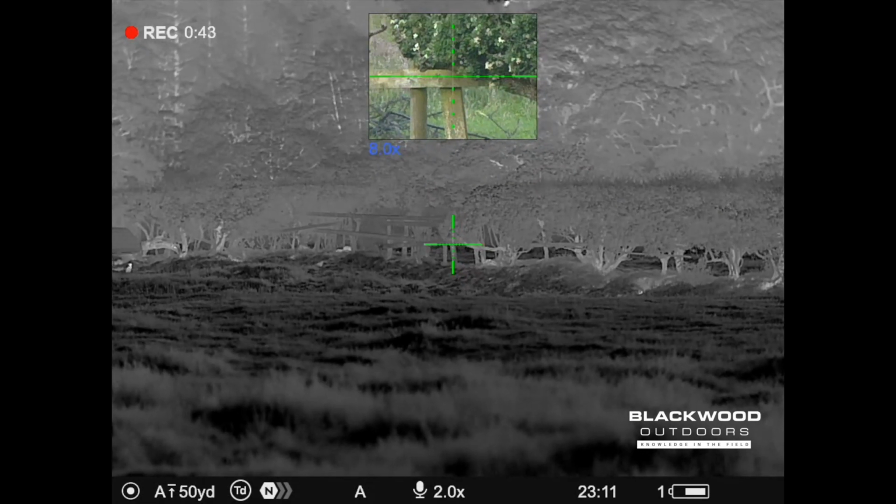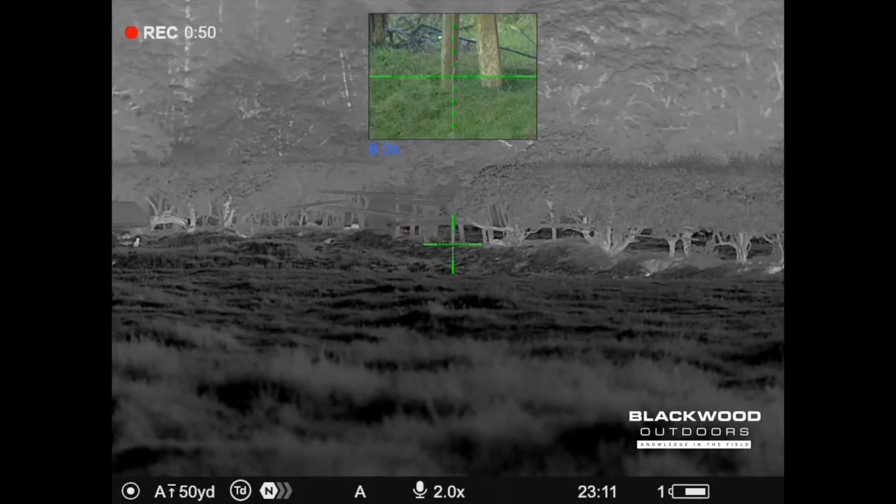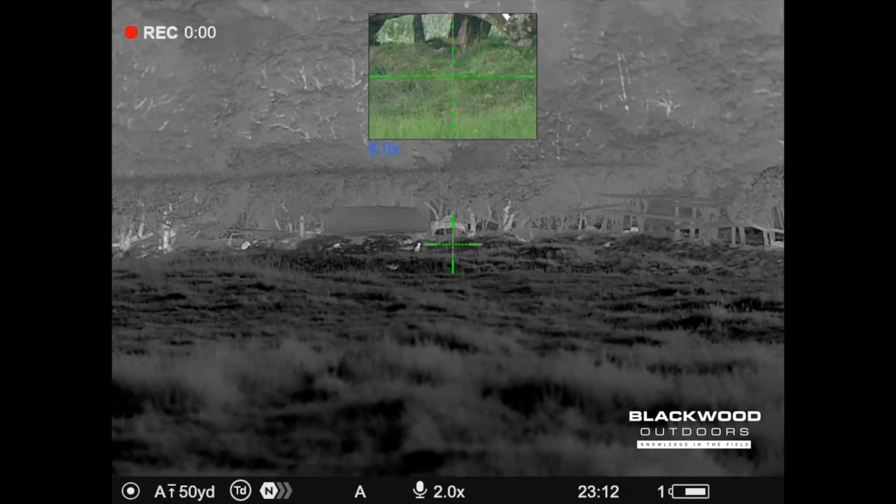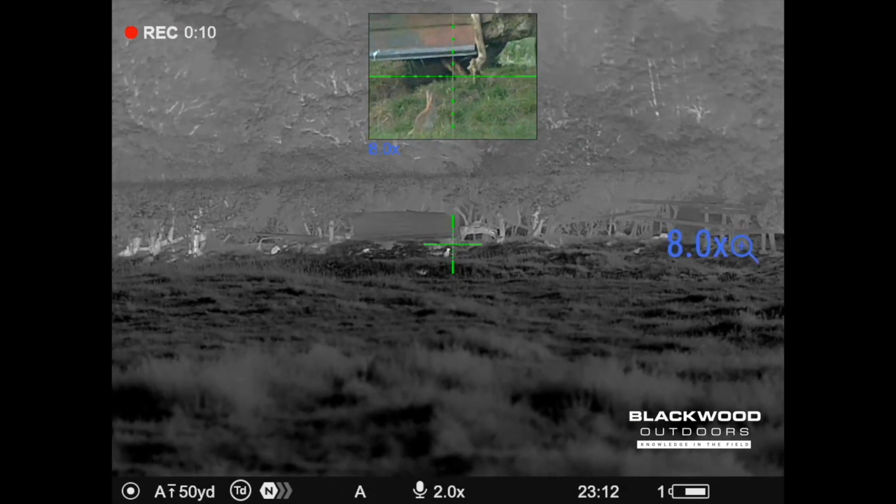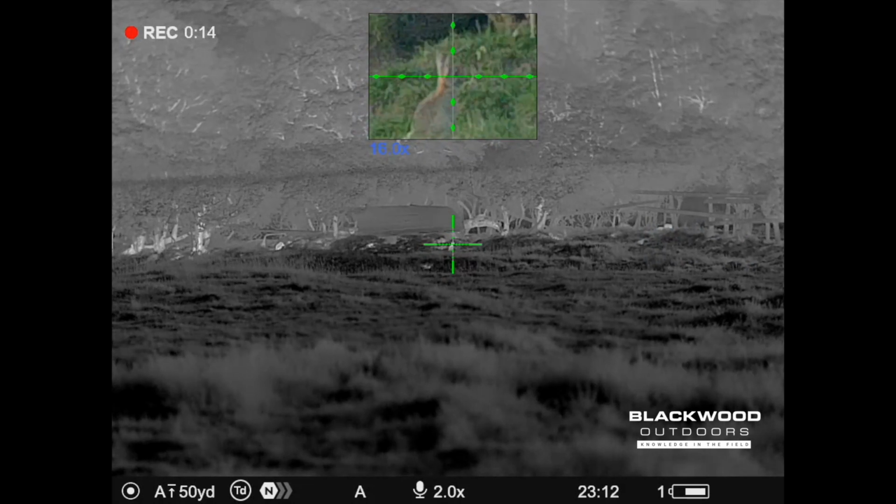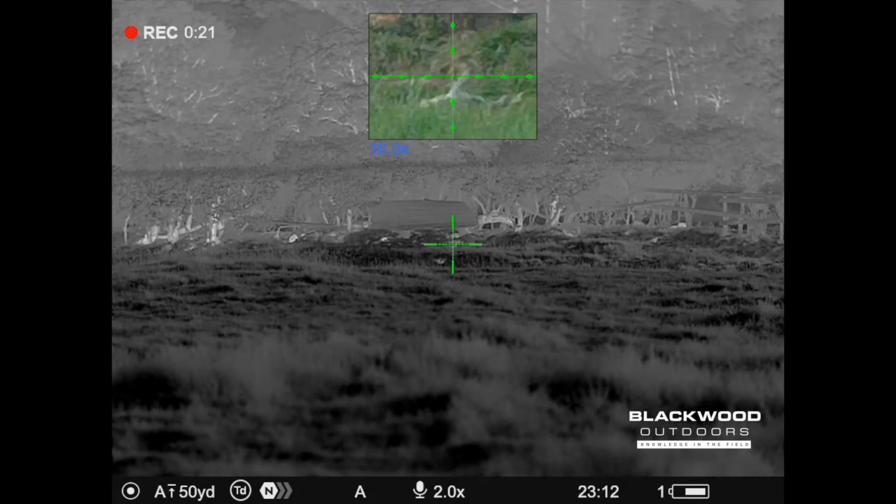80 yards, and he's down. See him kicking there behind that hedge? Tiny little rabbit. Magnify up on the top screen. 80 yards, that rabbit, young rabbit was.